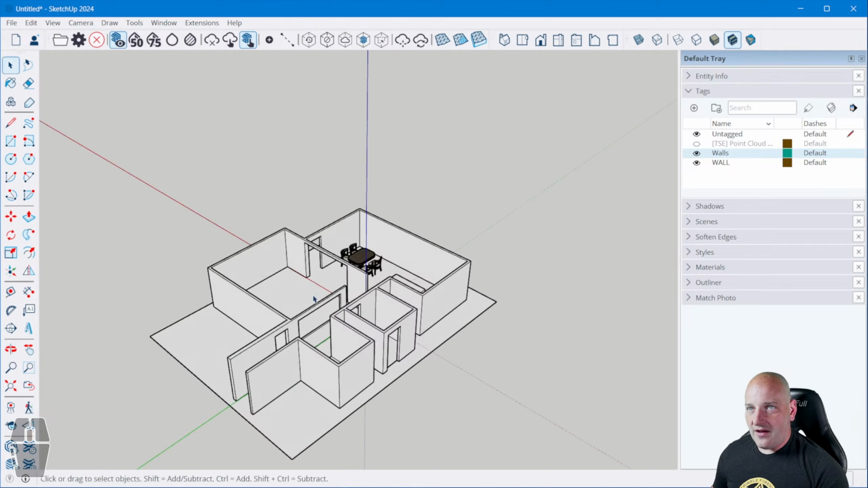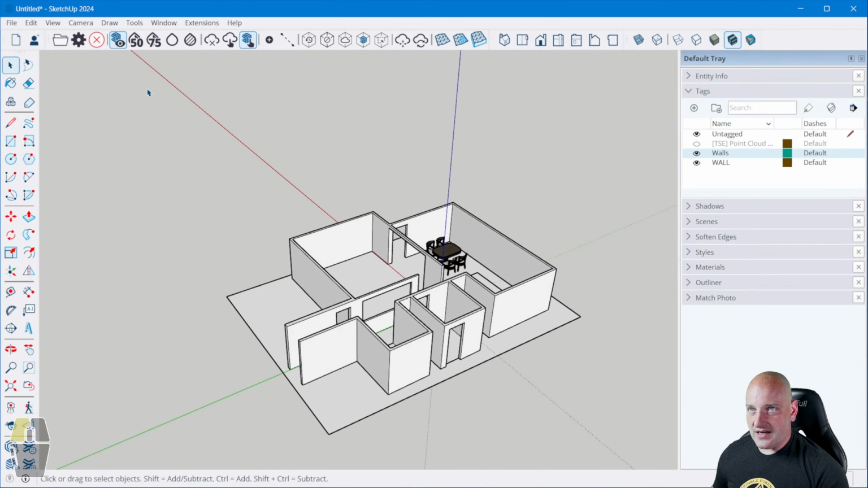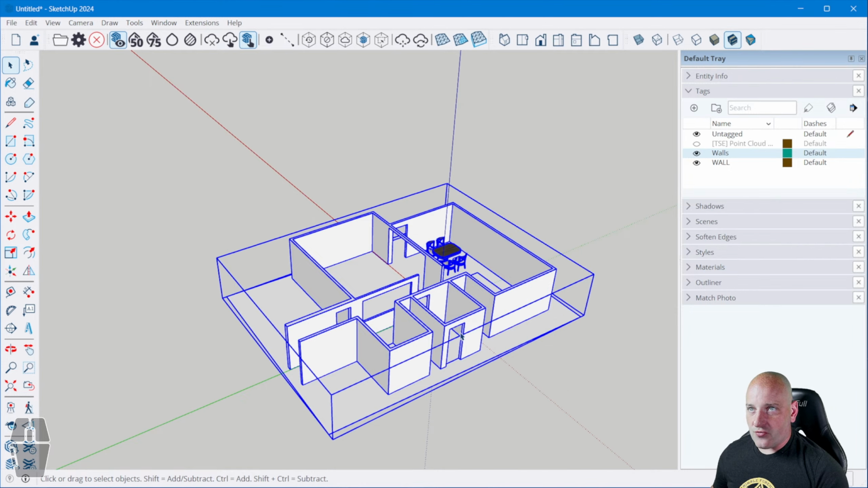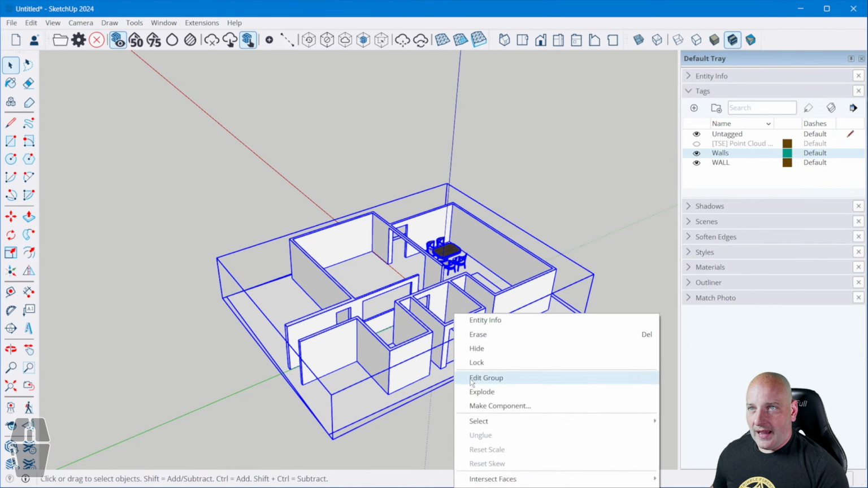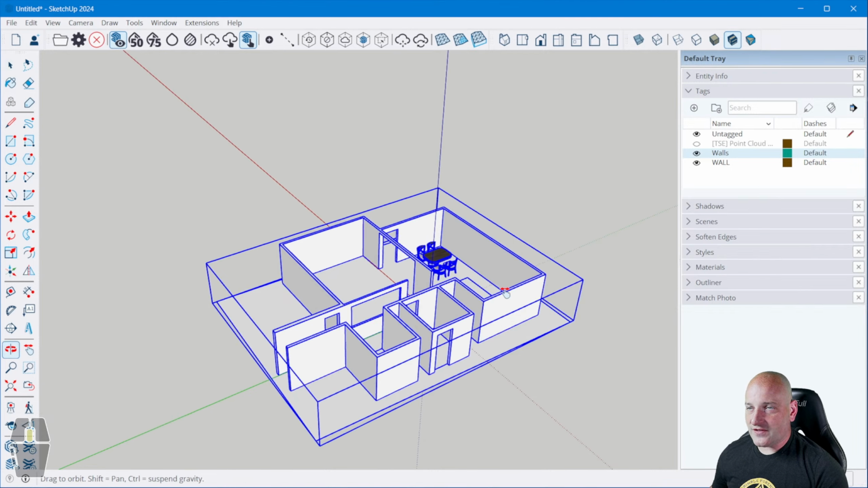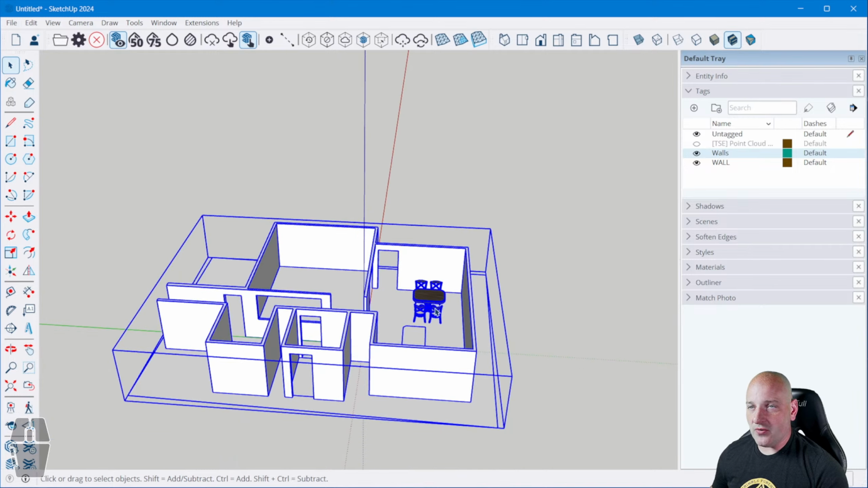Okay, I now have everything here. This is now my 3D model. I'm going to right-click it and make that a group. And I will make this one a component, and I'll call this life size. And this is my life size model, or my life size group, or my life size component, I guess.